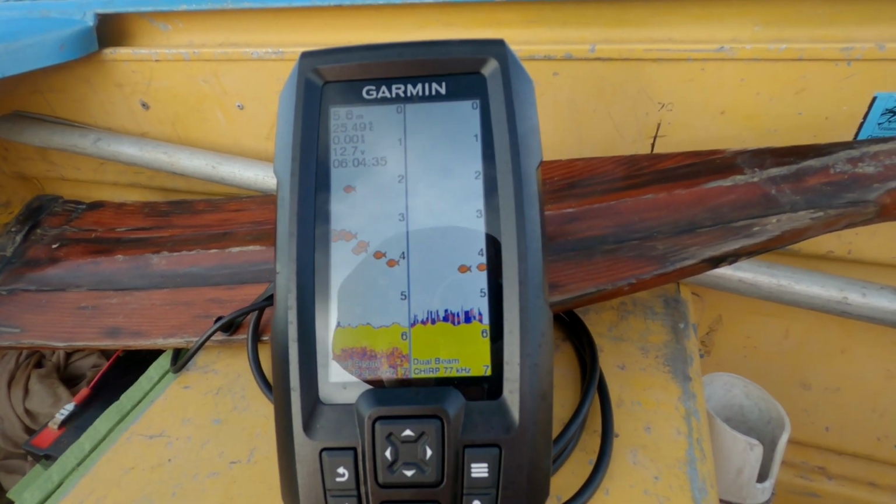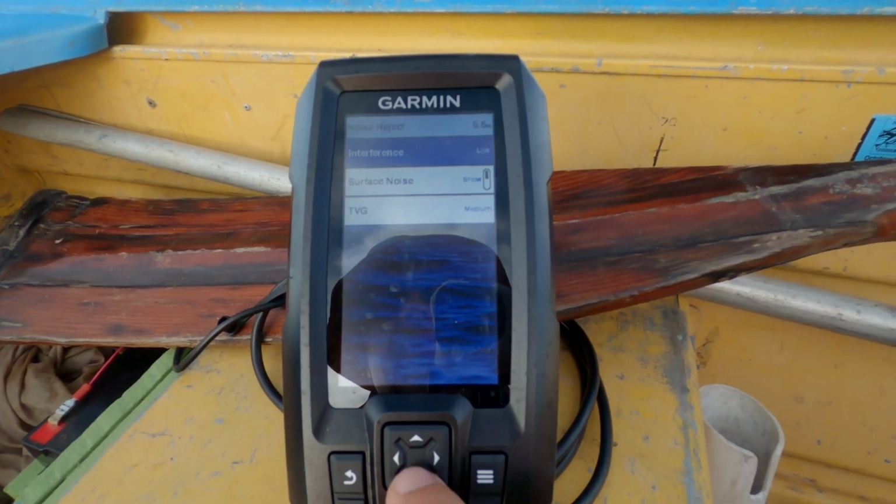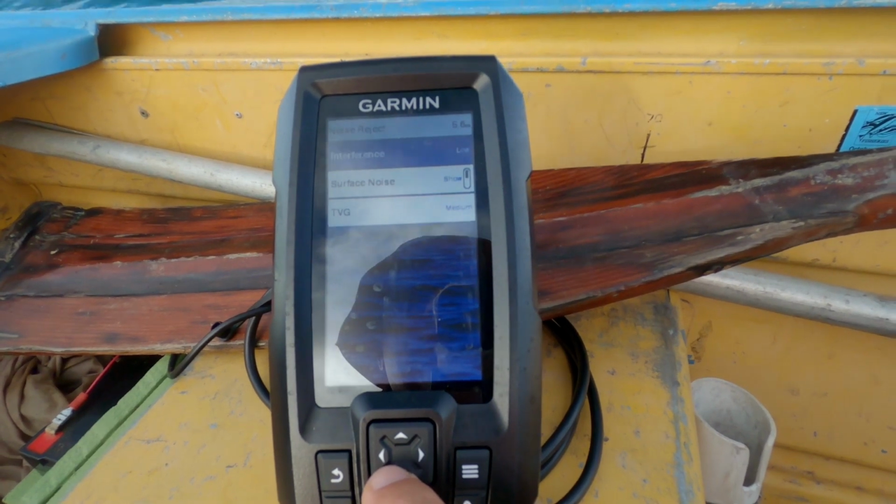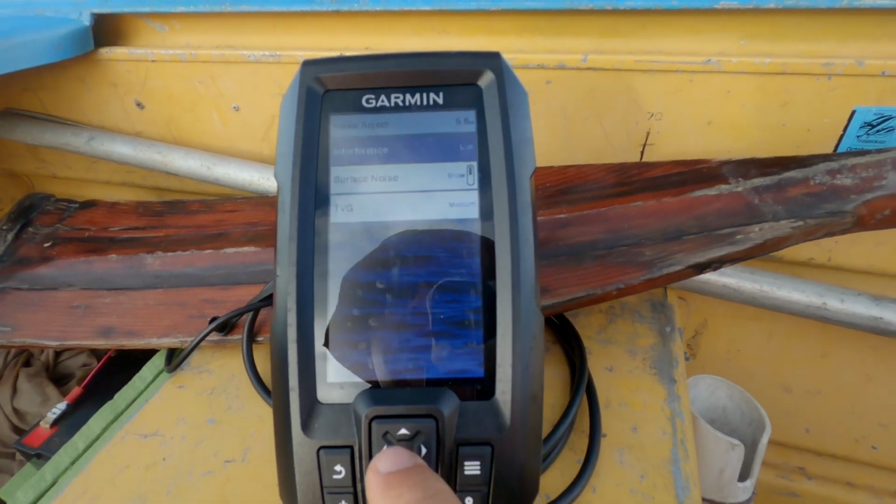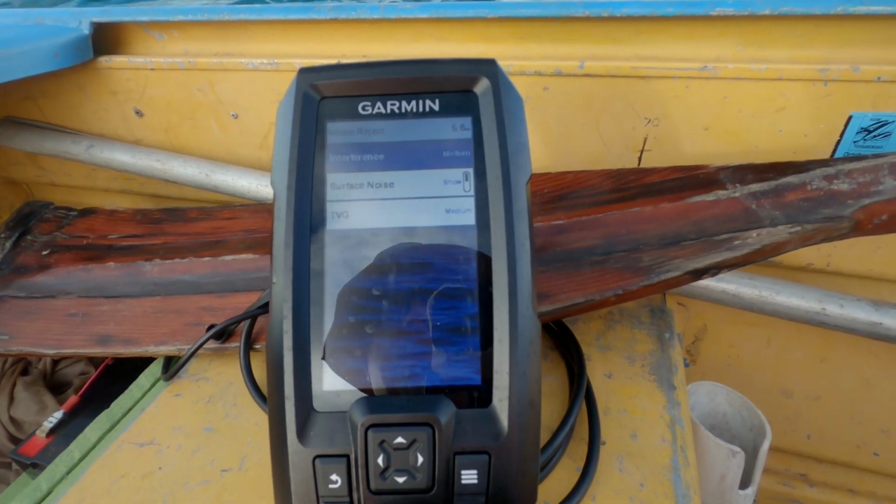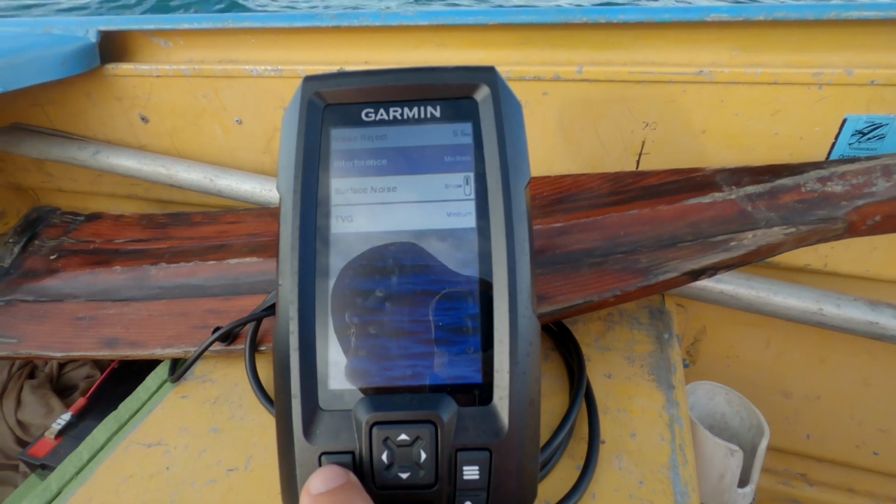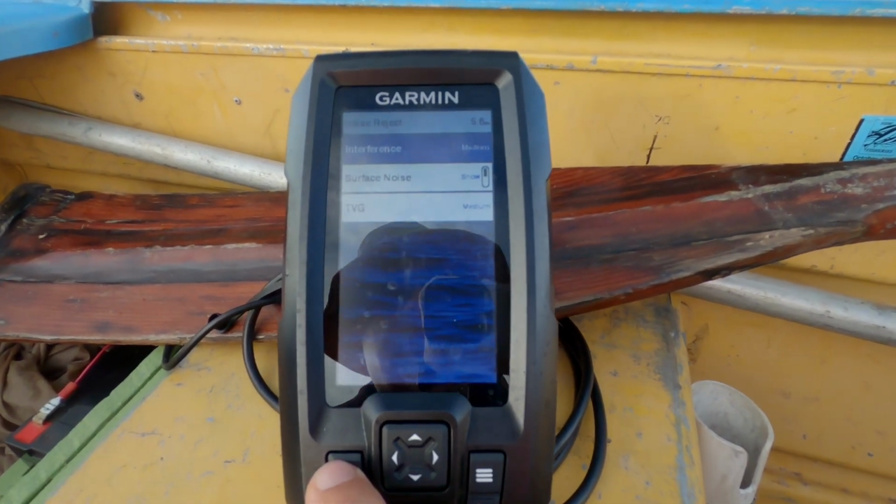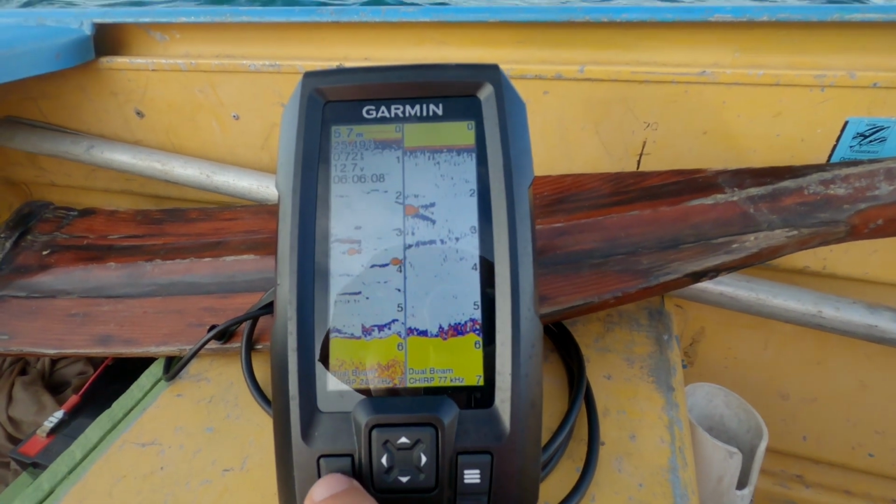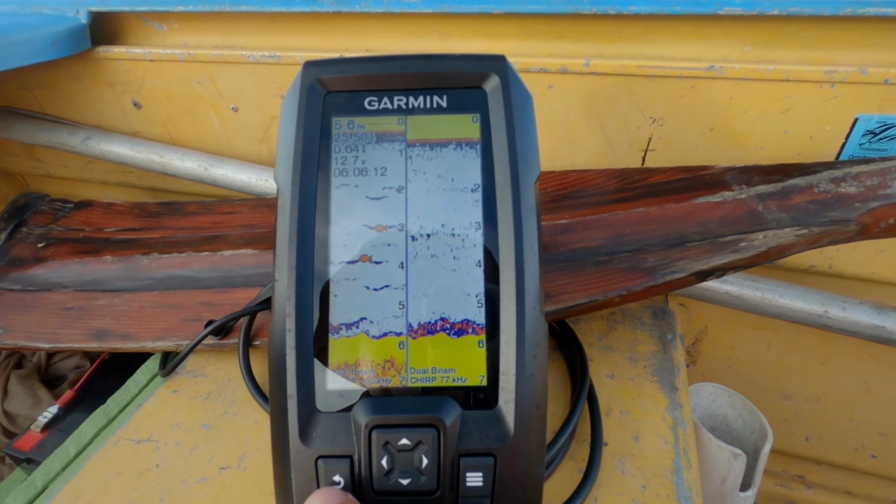Alright, what about noise rejection? What have we got here? Interference. We put it on to medium. Let's see what that looks like. It's cleared up a bit of that junk.